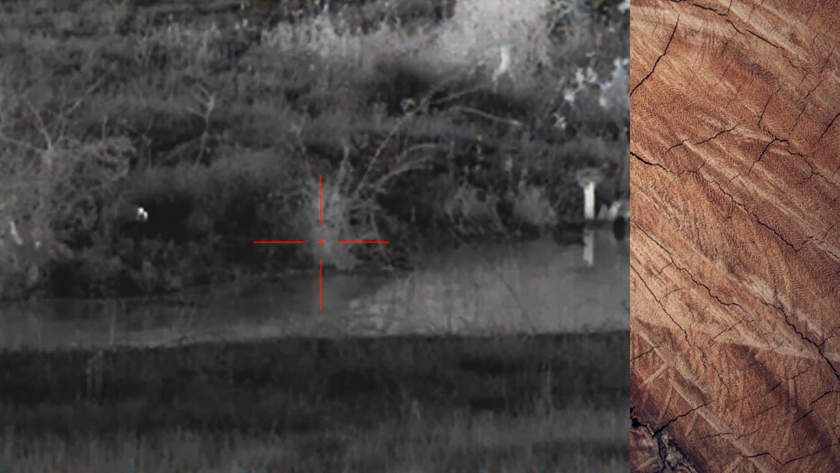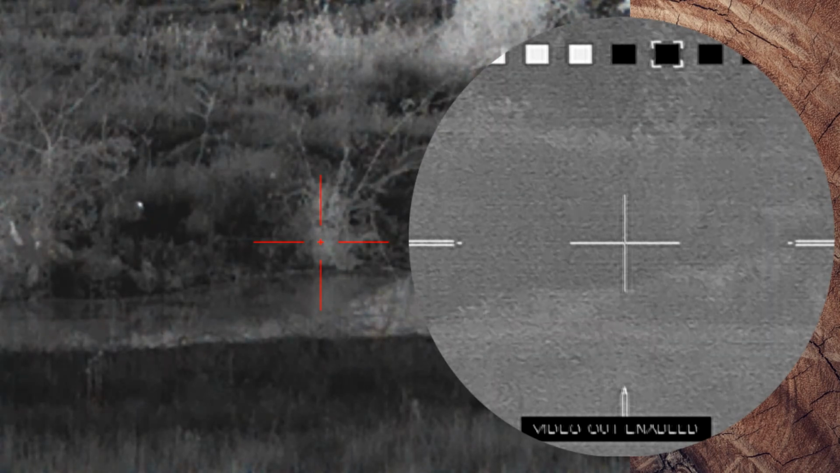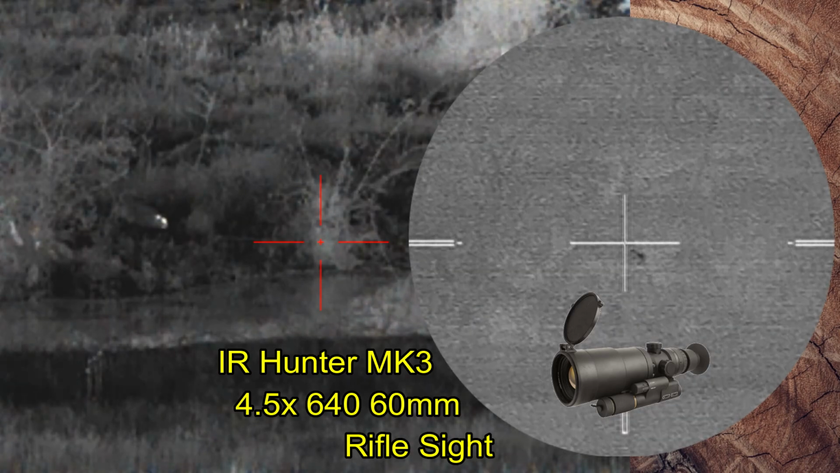On some previous hunts here, I have set up literally right on the creek bank, but because of the scope height over the barrel height, I have to hold over on the beaver in order for the bullet to impact where I want it to impact, and I'm just not worrying about that here.